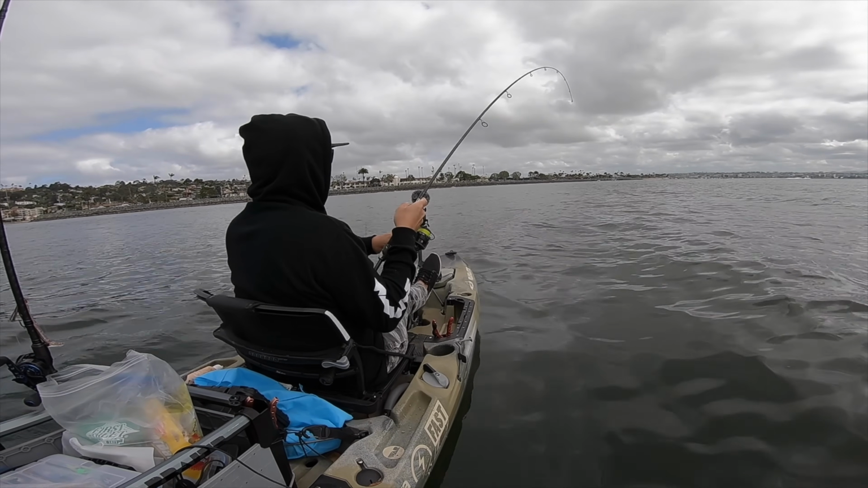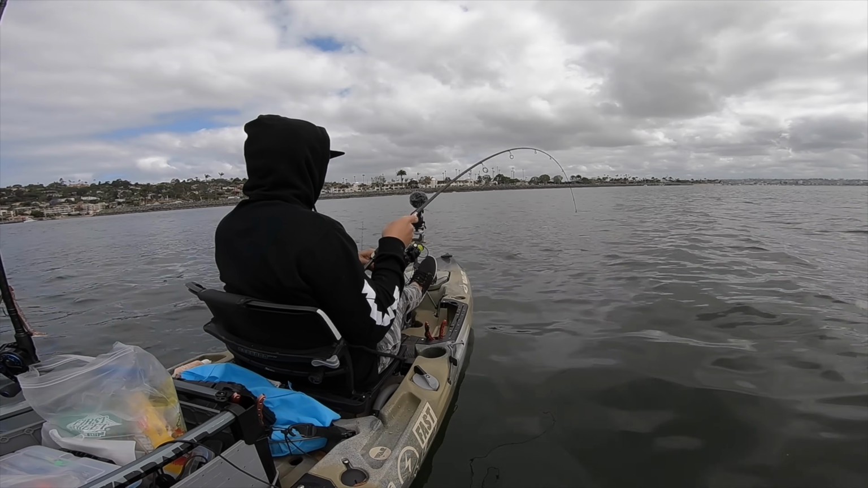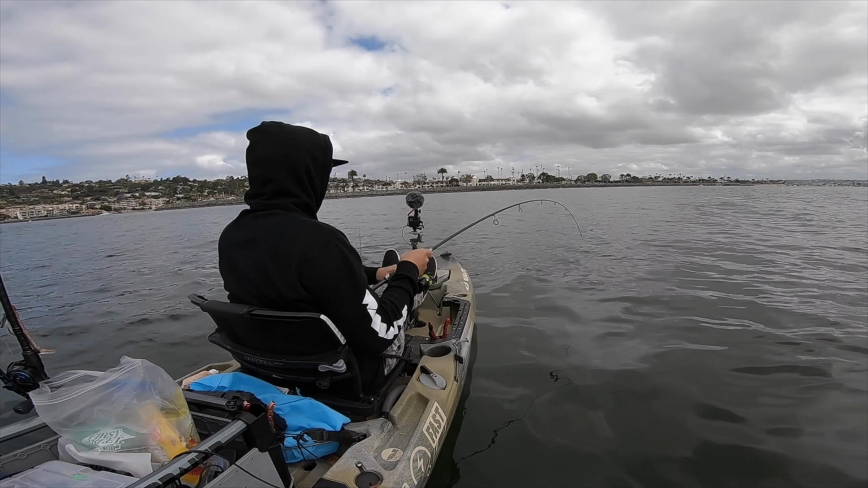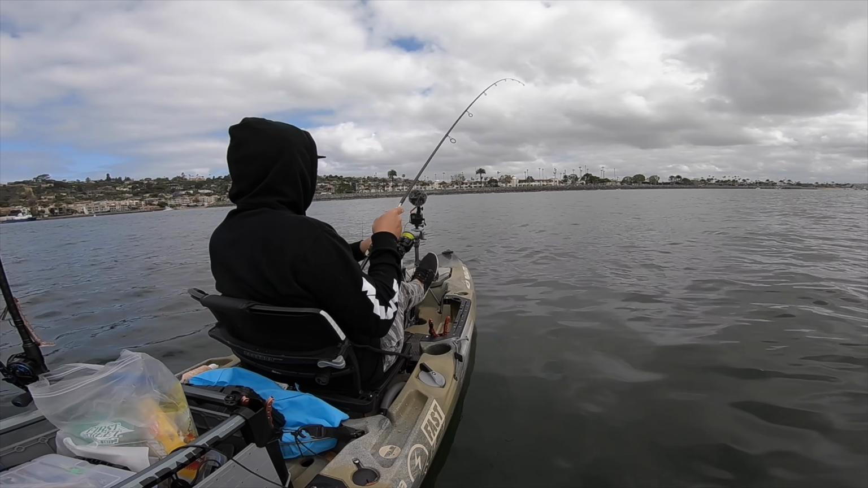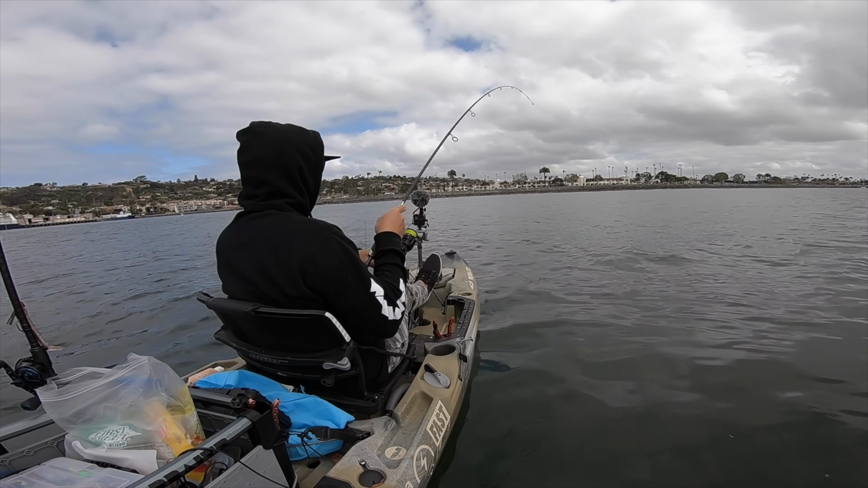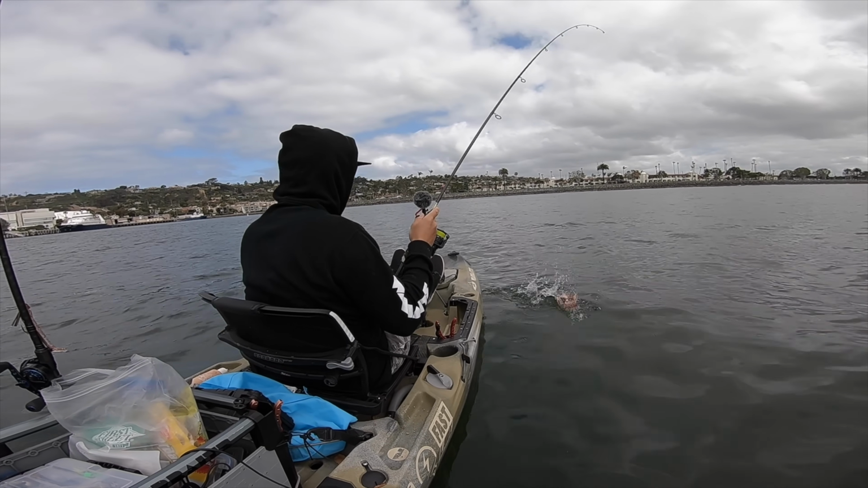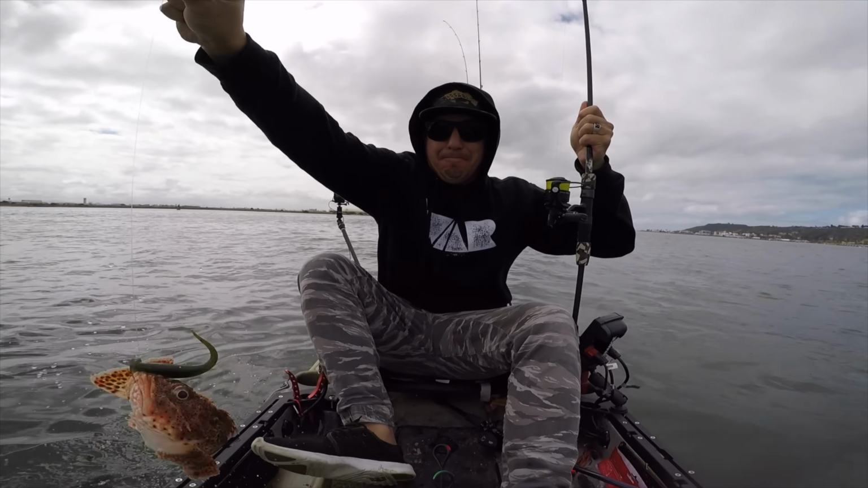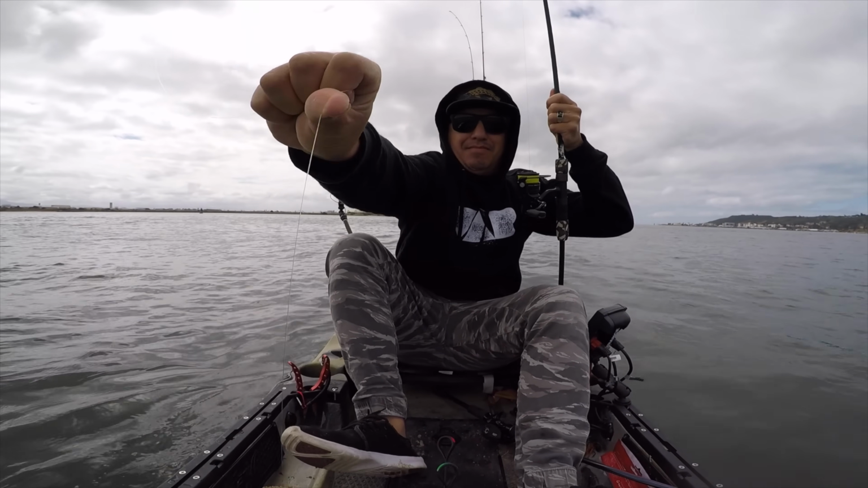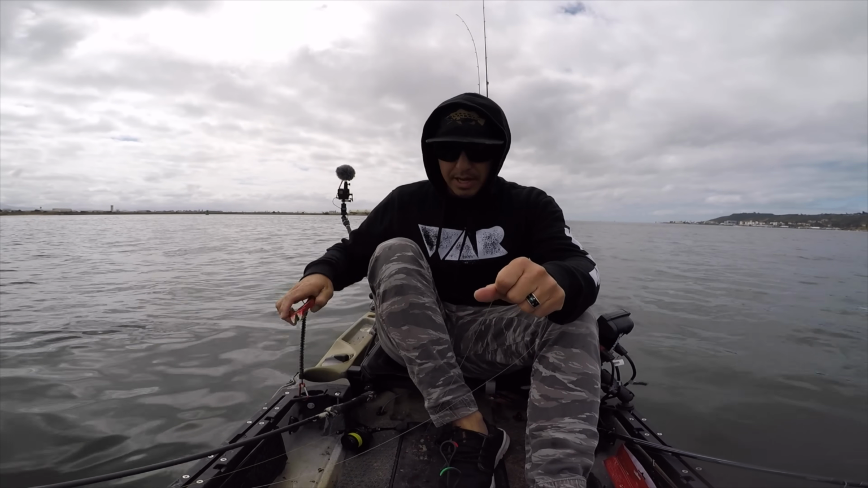Got one on the hanging drop shot. He was nibbling on it for a little bit too. Let's see what we got here. You can see him pounding on it. Sculpin. Well, I'm not really after sculpin, but I'll take them.